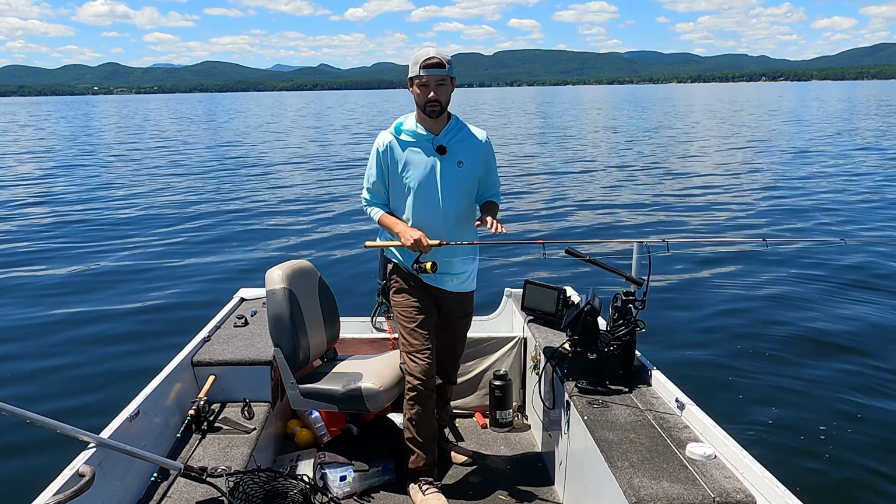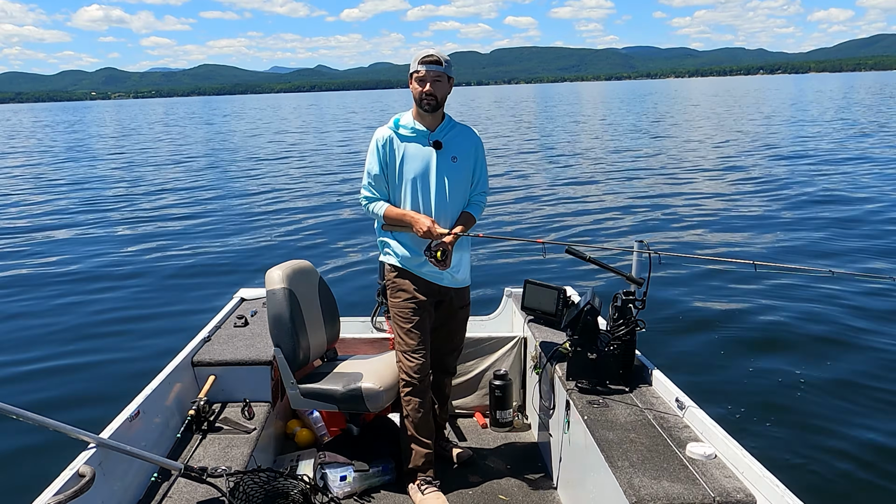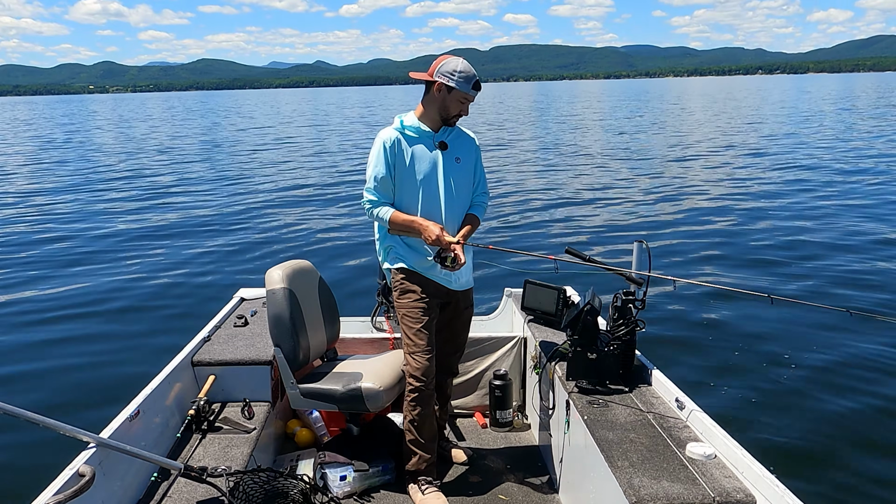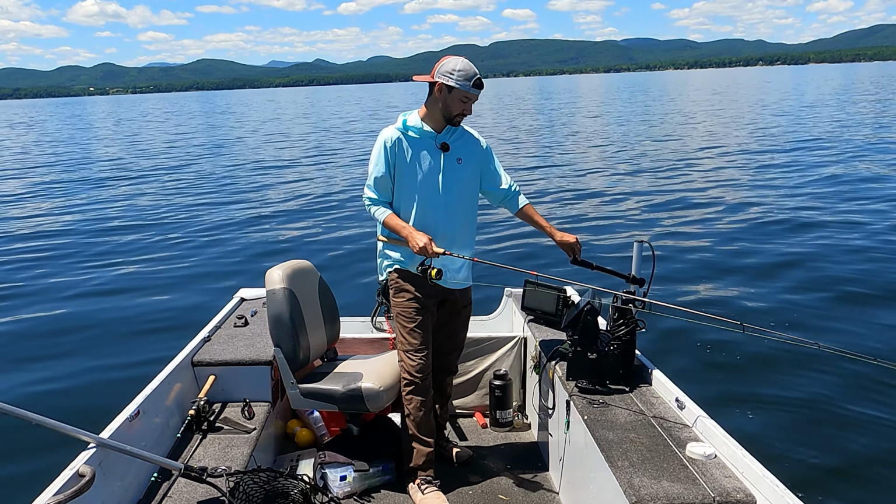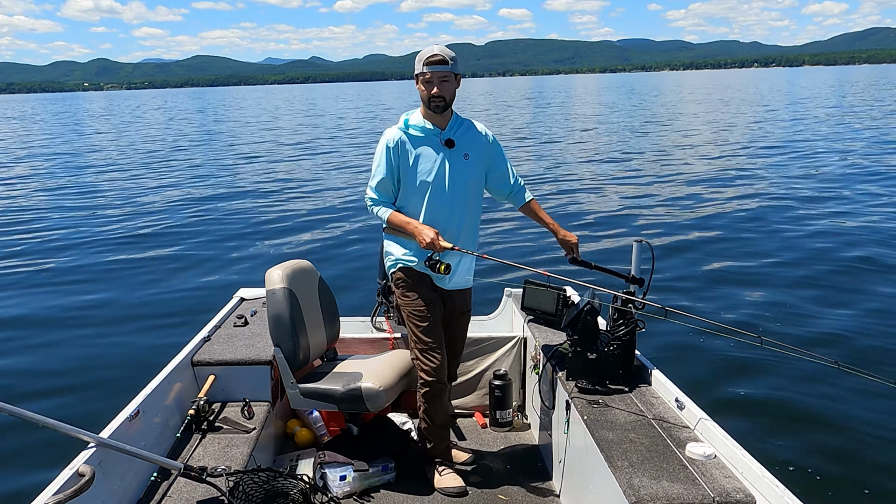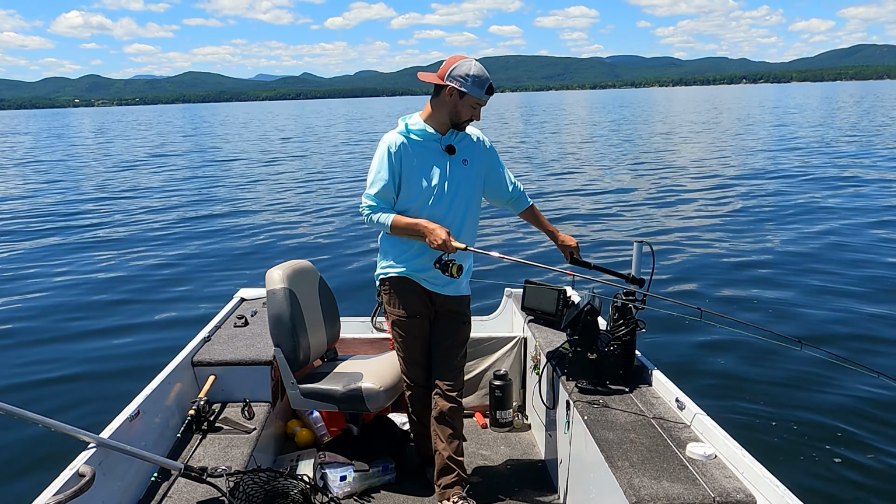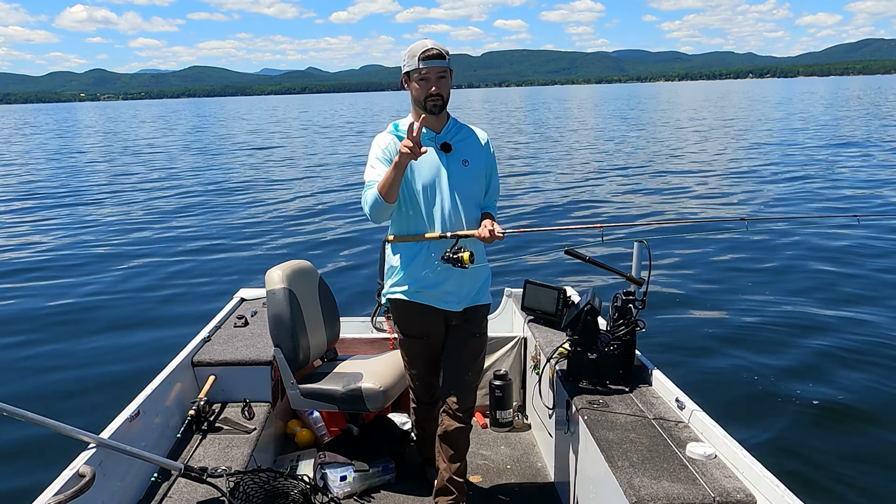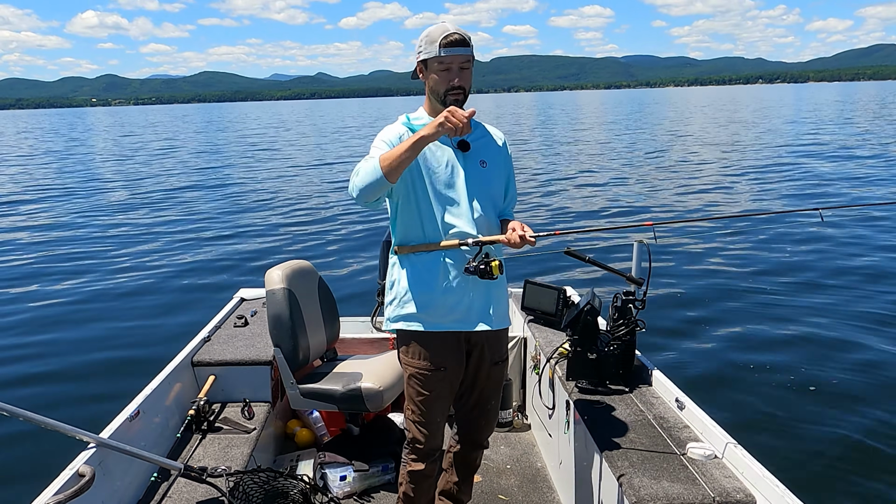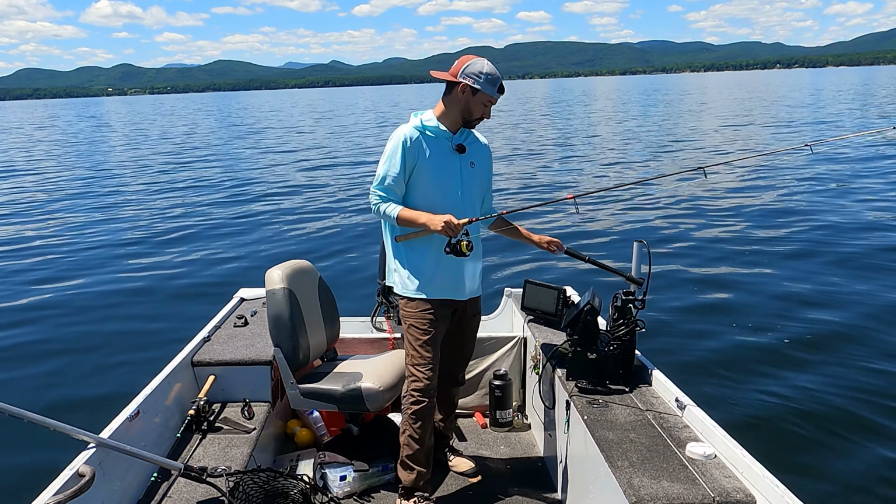Now, all these techniques work on all the lakes that I fish. Some of the lakes I fish don't have humps, which is sad, because then you have to scout for structure. And in that first video, where I was teaching you guys how to find structure, or what baits to use and where to fish, we just got lucky there were 2 types of structure here. Bait was on the hump, and it's just really, really good.